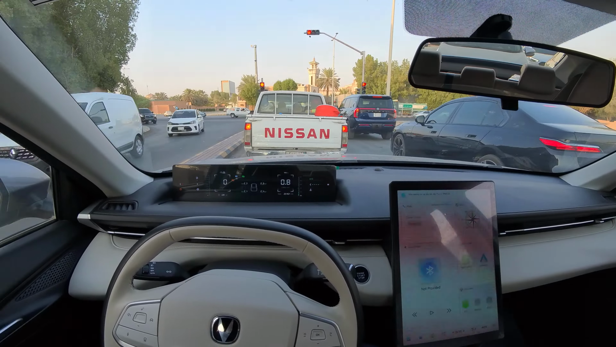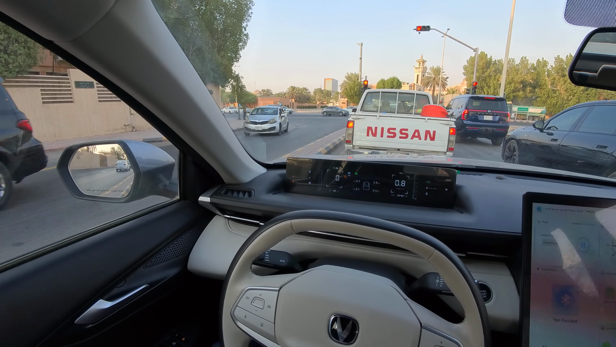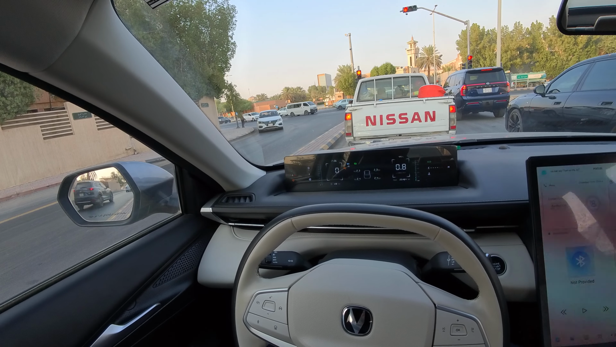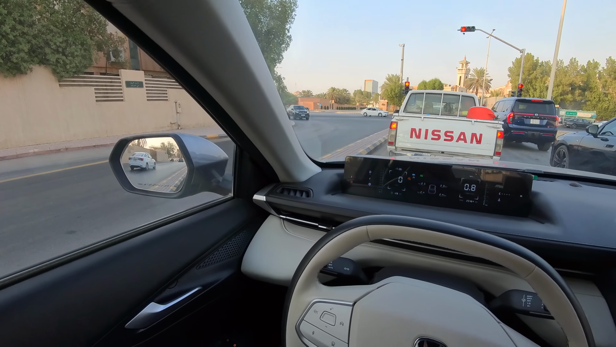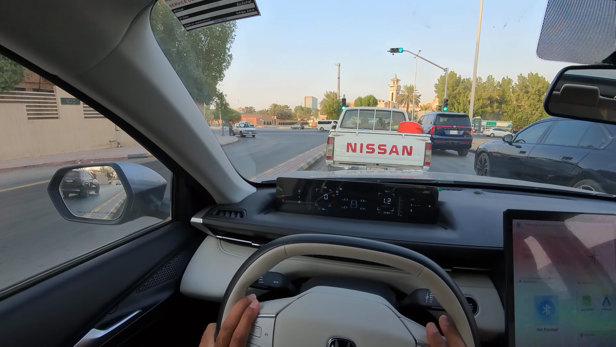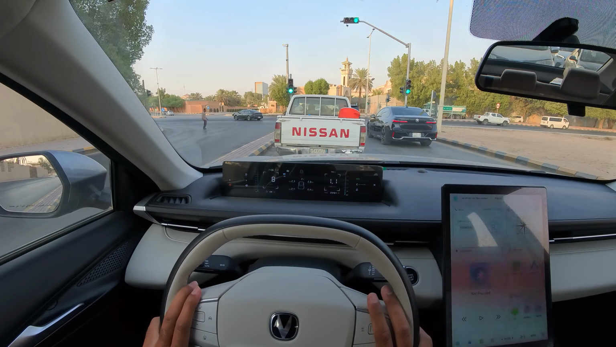So all in all, it's quite amazing. So here we are sitting in the traffic waiting for our turn to go from here. I feel quite tired though from the day's work.